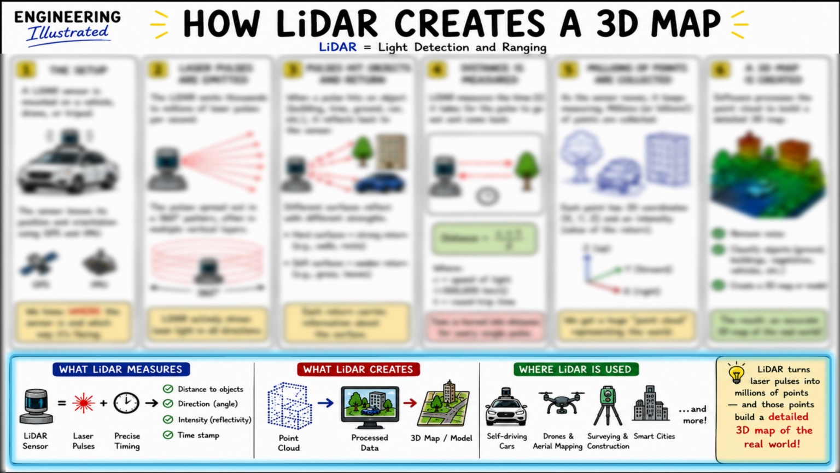These laser pulses are light, and we know that light travels at the speed of sound. So that helps us calculate the distance that this light will travel back and forth in order to make those millions of points to make those 3D maps.